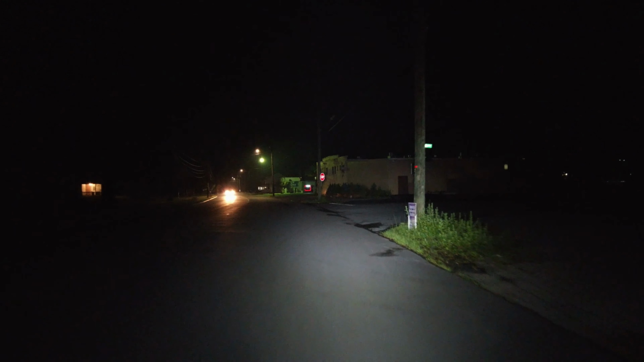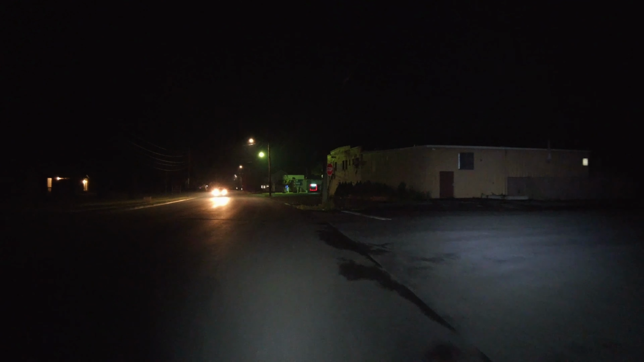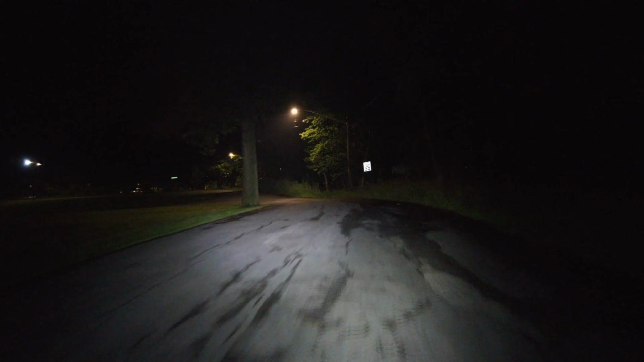What is that? What is that I'm seeing? That's an animal, but I can't tell what it is. Is it a cat? It's a cat. We'll go this way because I see lights. So right here is really dark. I don't know what you're seeing, but once I get past this, it's going to be nice and bright.